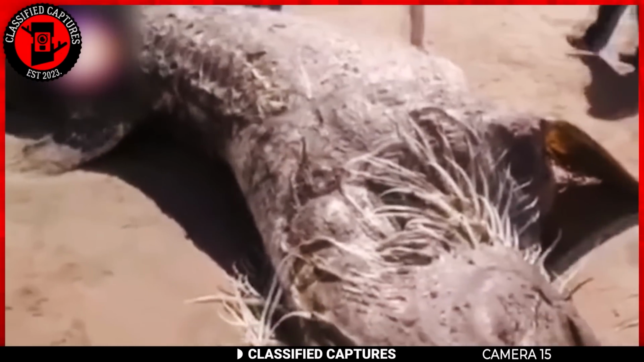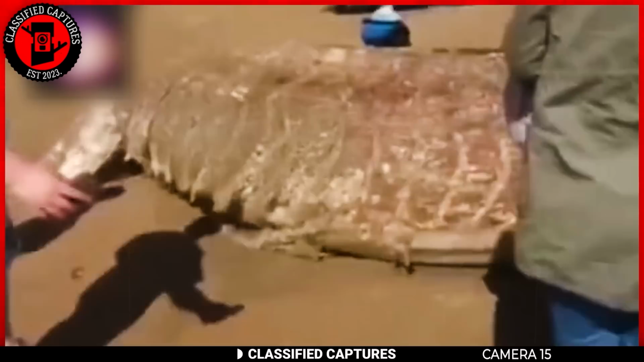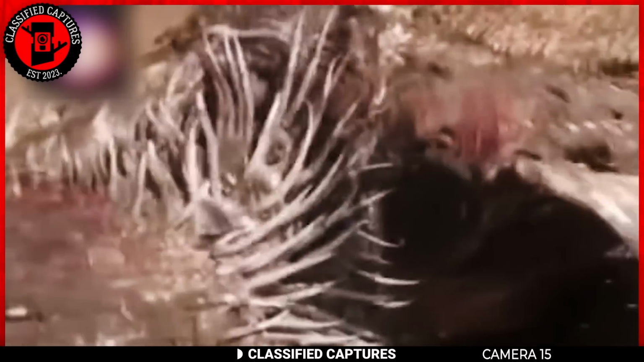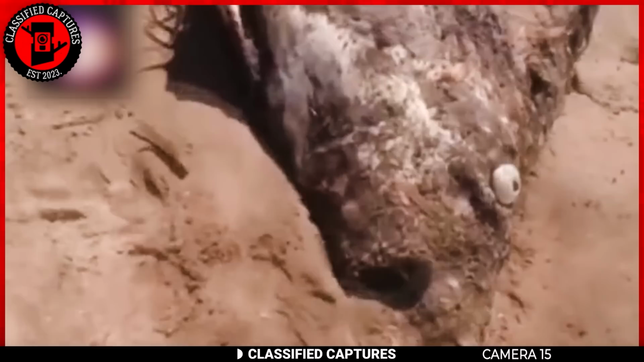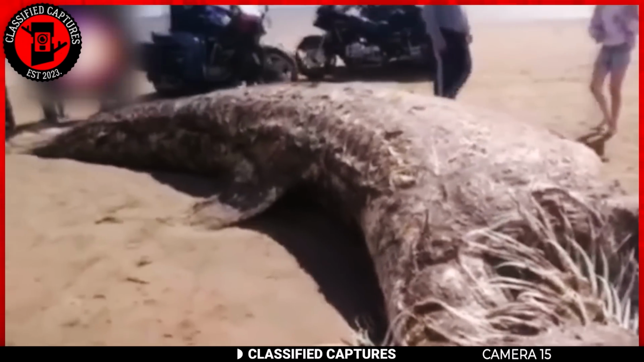The size of the creature was enormous, which made it even more intriguing to examine. It's still unclear whether it's a new species of fish or an unknown creature that's been living in the depths of the sea. Further analysis and research are required to determine its exact origin and species. But what do you think it is?